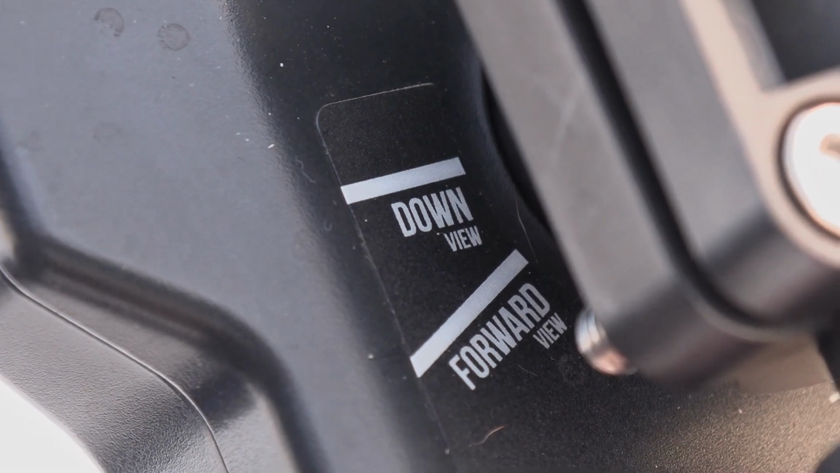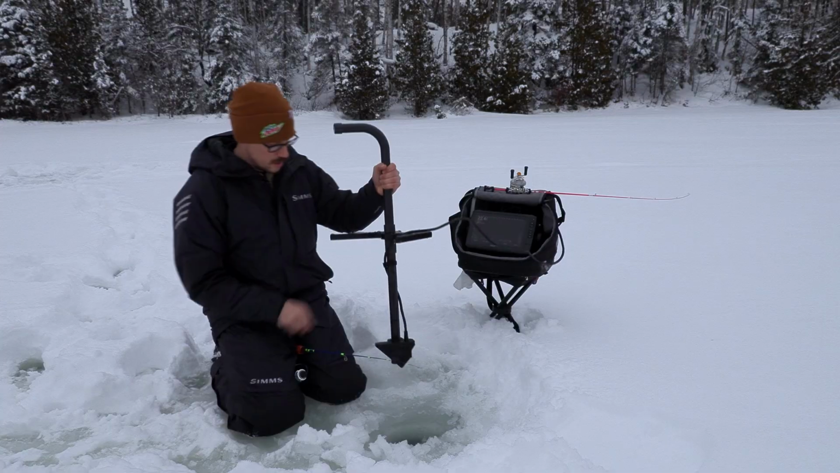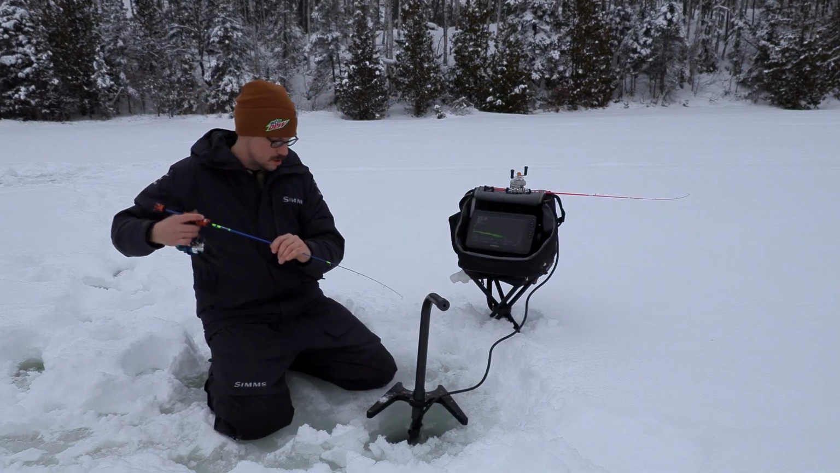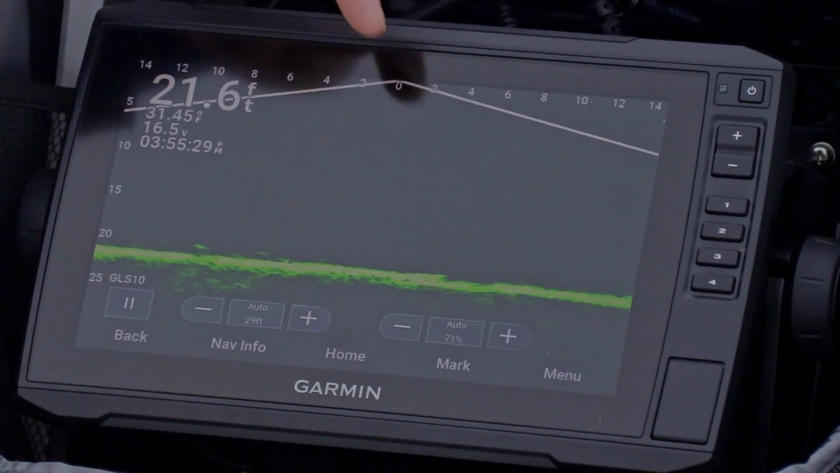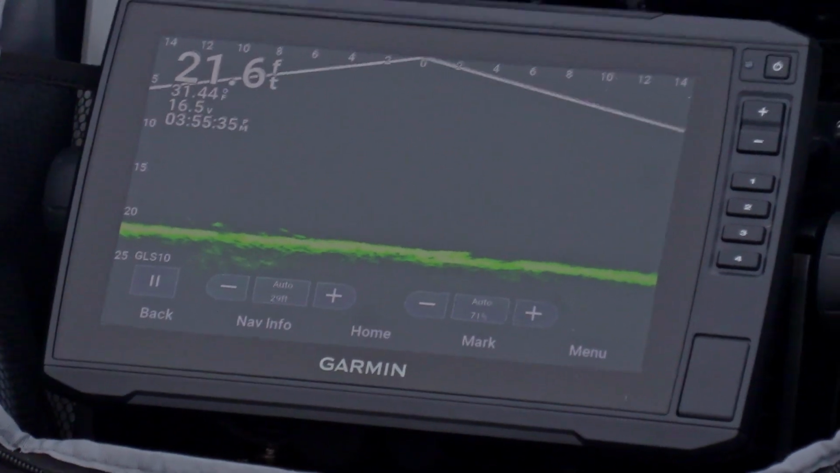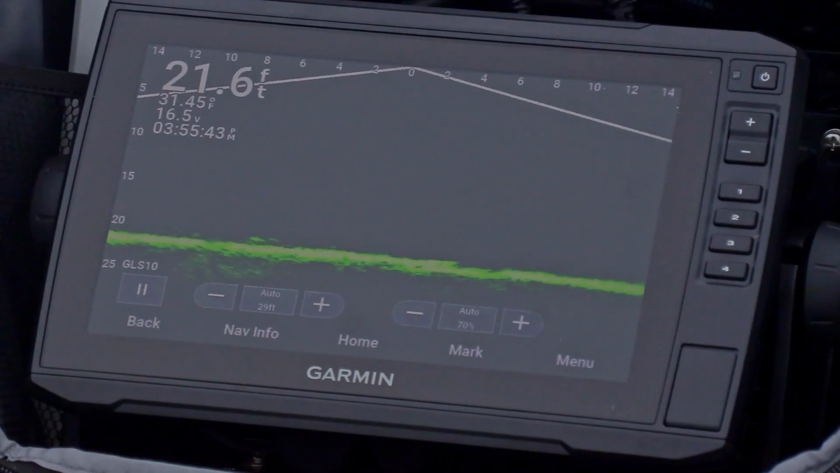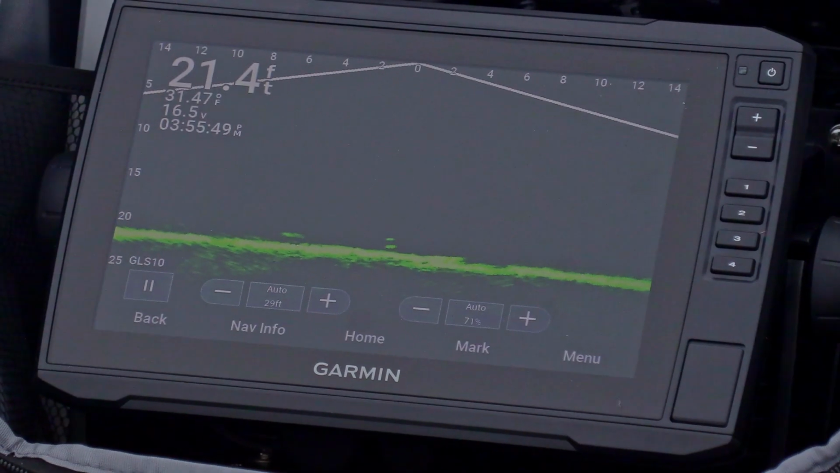There's another view, a down view, which I'll switch to now. How that works is the transducer does one click down, so instead of projecting out, it's projecting down. You see the image will change here. At the top of the screen, that's my lure dropping down at the 0 mark. Going down, down, down. Now I just hit the bottom. I'll try to stir up a little bit of mud and then come up off the bottom a little bit. See how these fish are going to react. Now there's one coming up off the bottom right now.